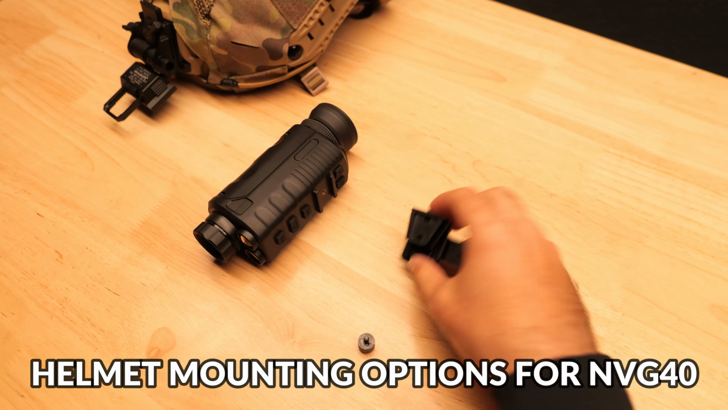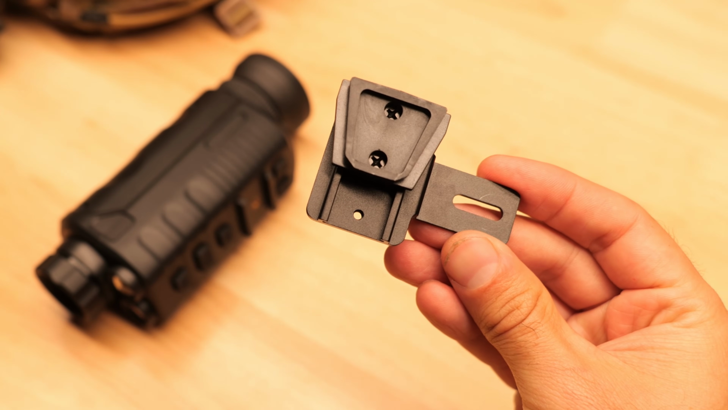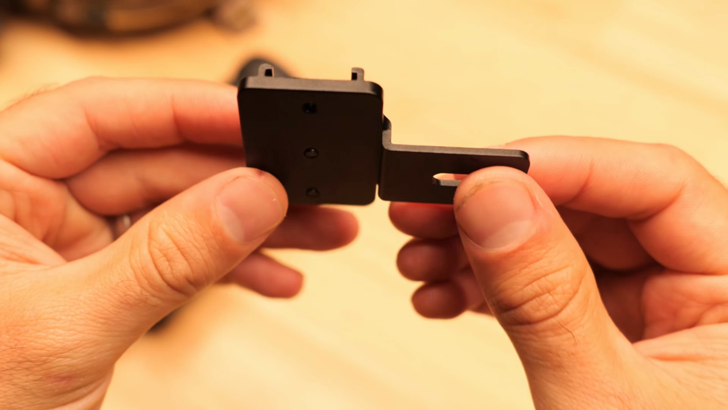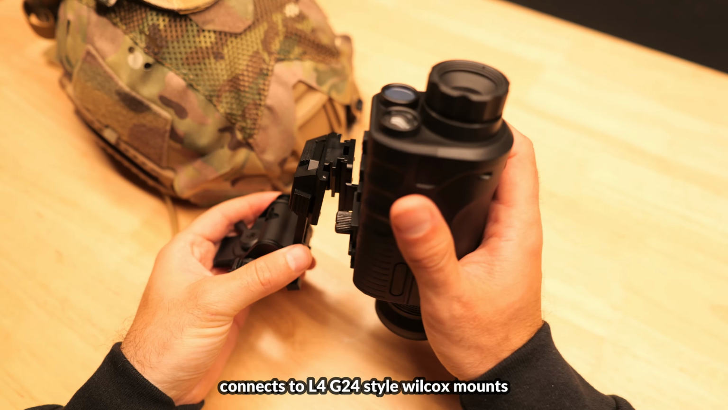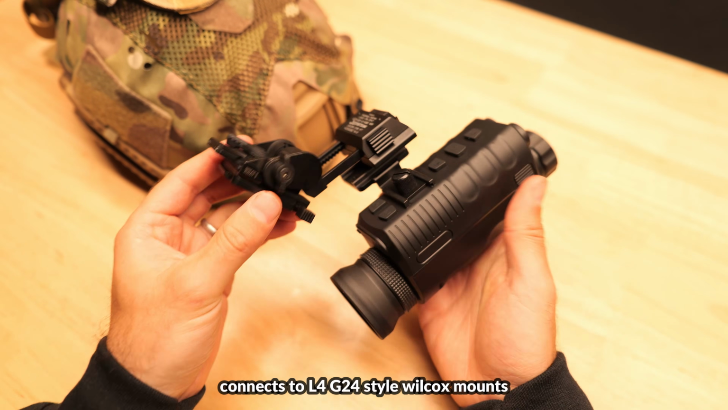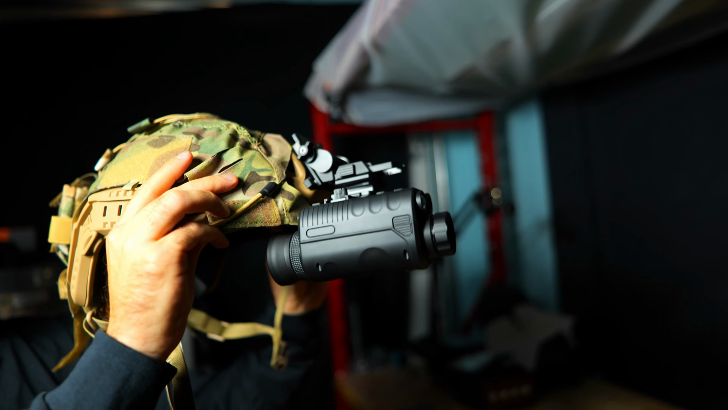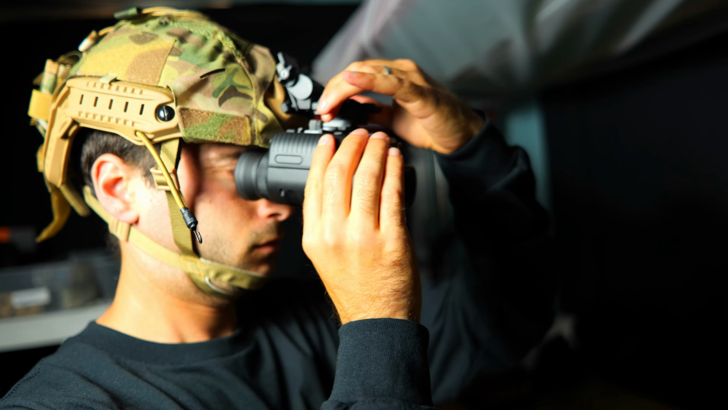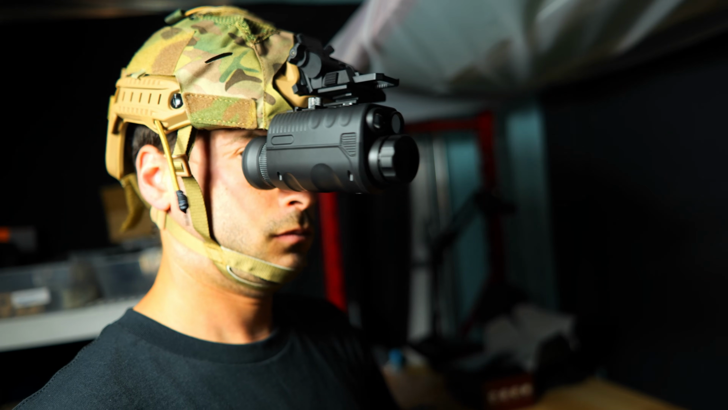The NVG40 comes with a dovetail compatible mounting arm. The arm itself is made from metal, and you can adjust the position of the mount horizontally. The dovetail is made from plastic, but you can screw it into two different positions and then connect this to an L4G24 style mount, which we also sell on the website. You can mount this over the right or the left eye, and I was able to position this right up against my eye quite comfortably, so overall it's a decent setup considering the price, and there aren't too many dovetail compatible binoculars available at this price point.